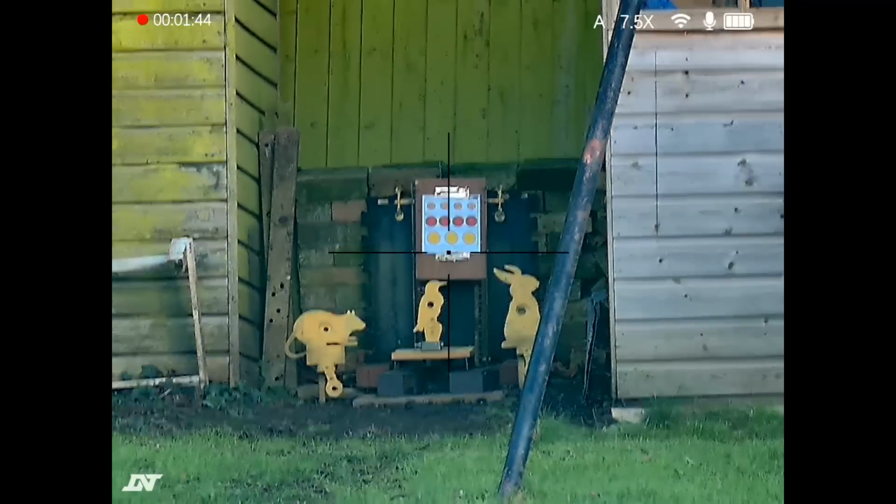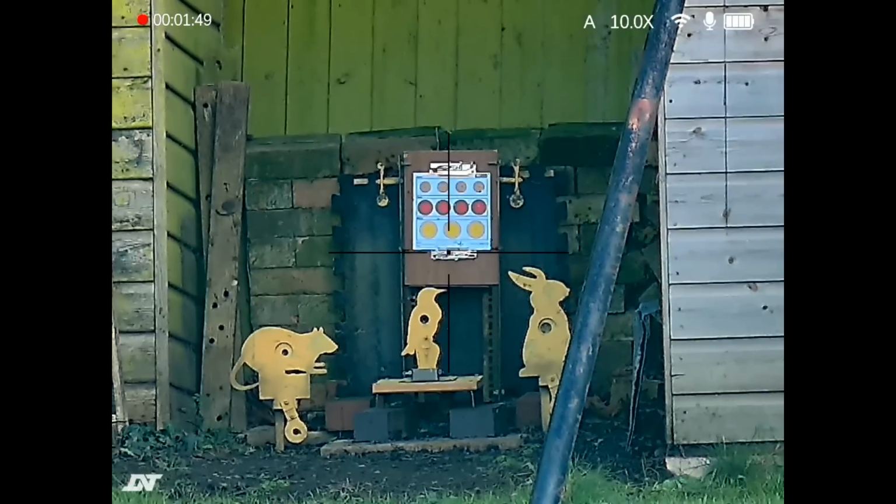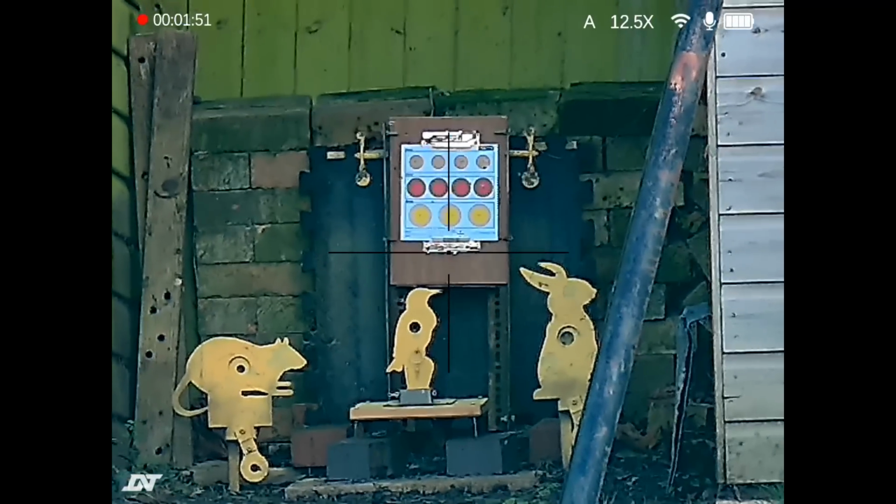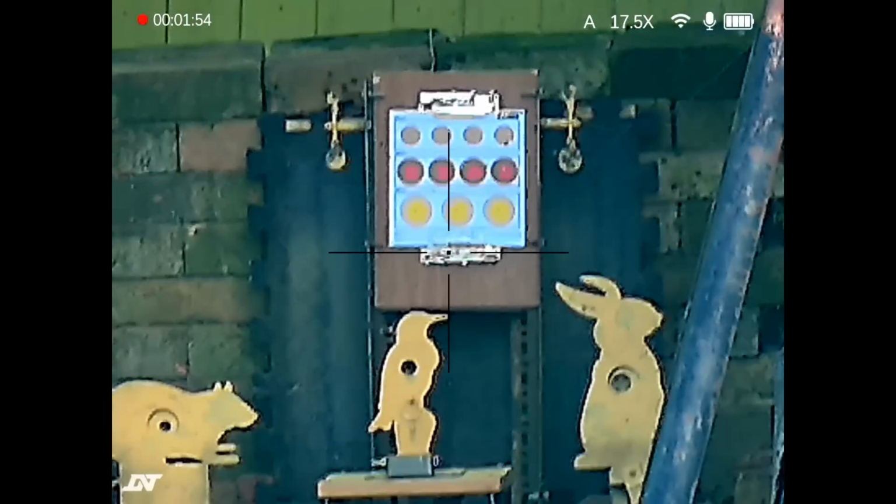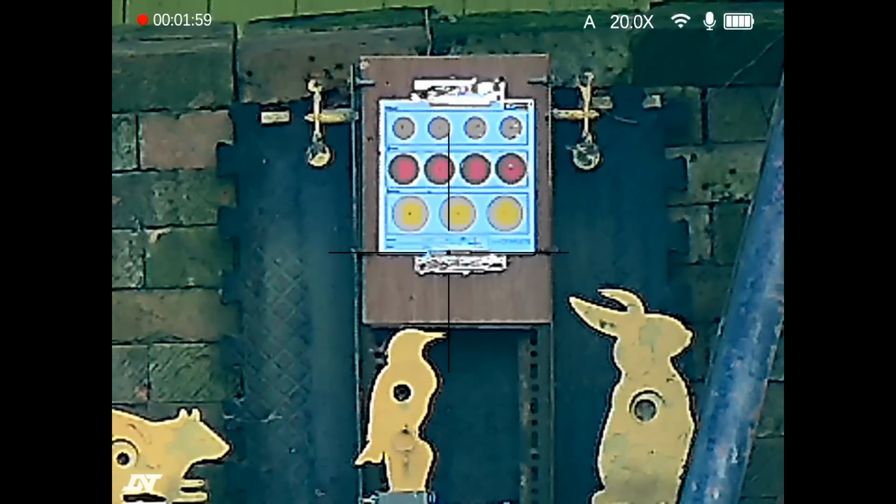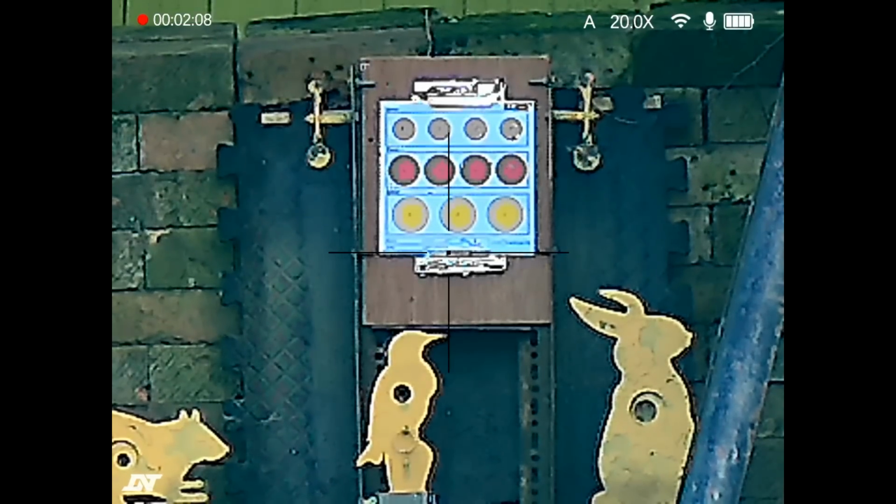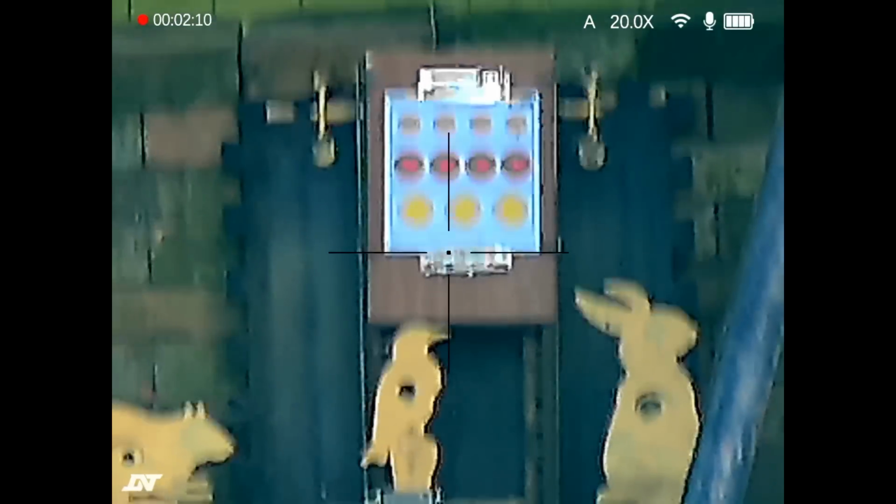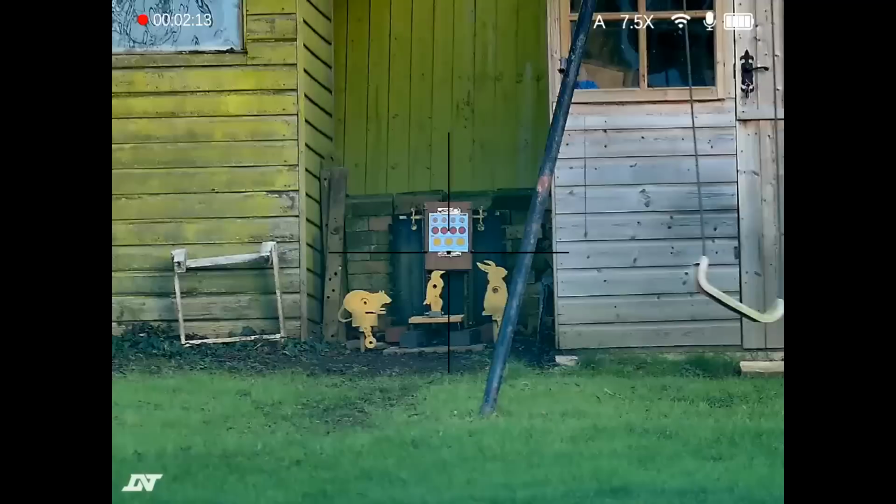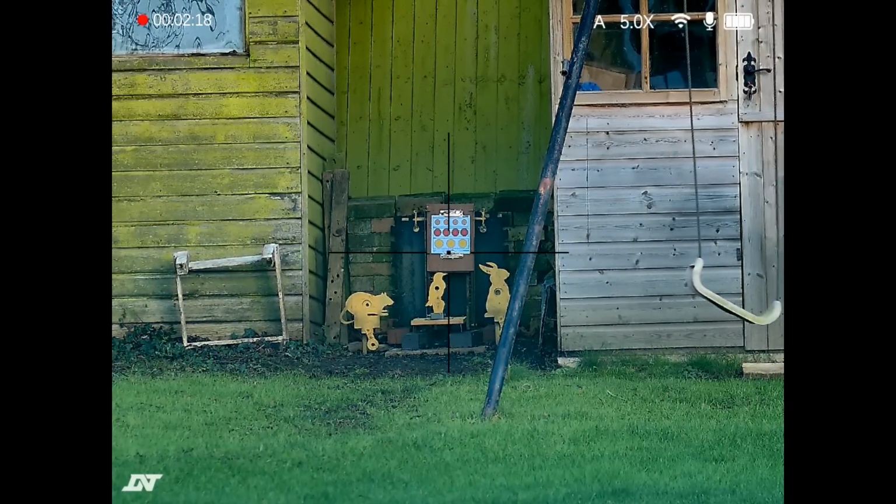If I start going up in magnification, you see the first setting up is 7.5 times, then 10 times, 12.5, 15, 17.5, and up to the maximum 20. So you can see at maximum mag the picture's starting to pixelate slightly, but it's still a good quality image. It's perfectly usable, and the colours still work quite well on it. So we'll come back down to 5 times, and then we'll go around the 4 buttons to see what they do.